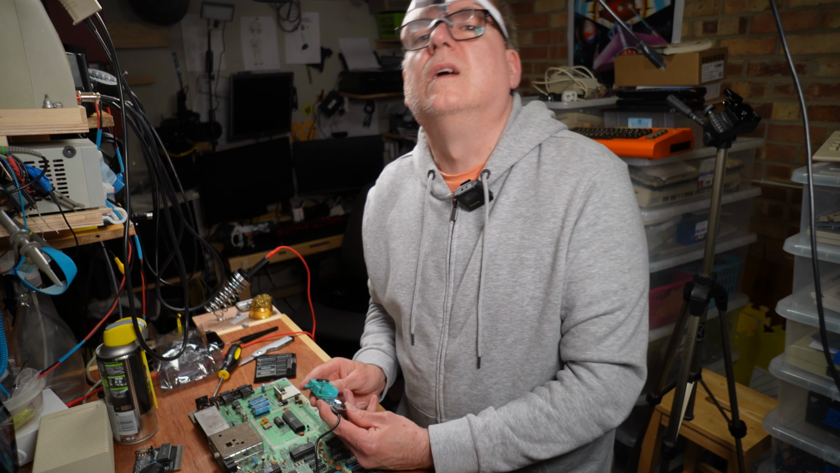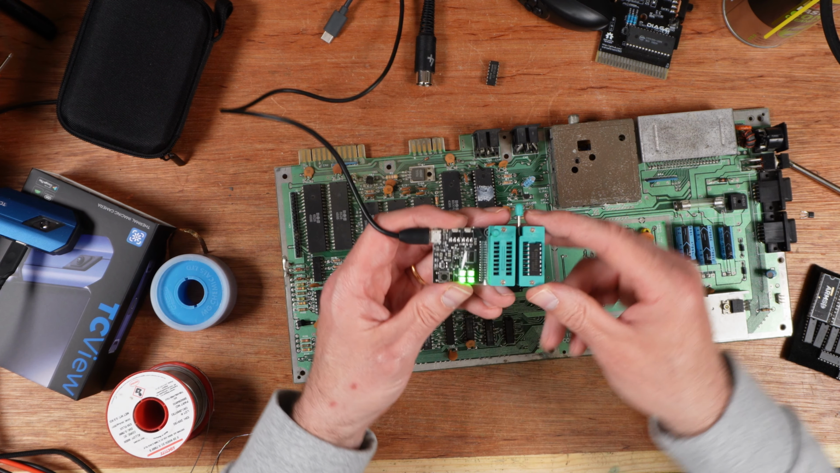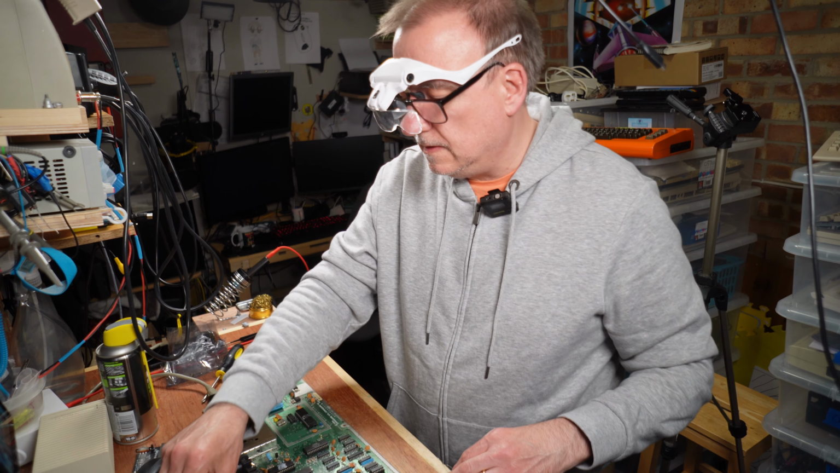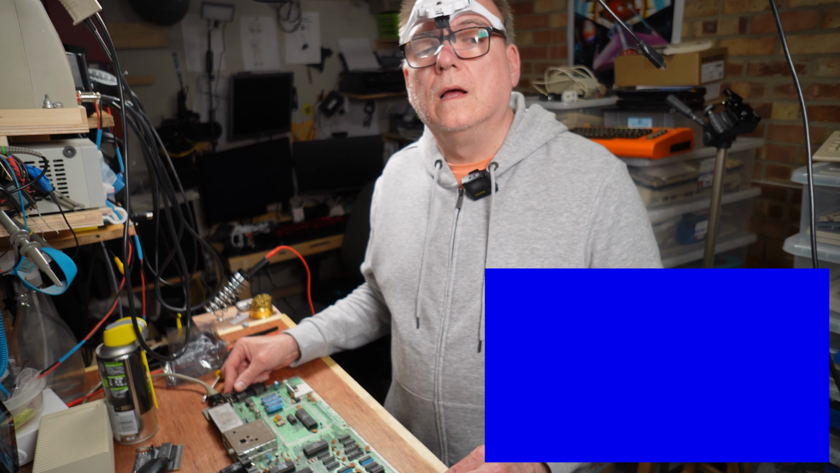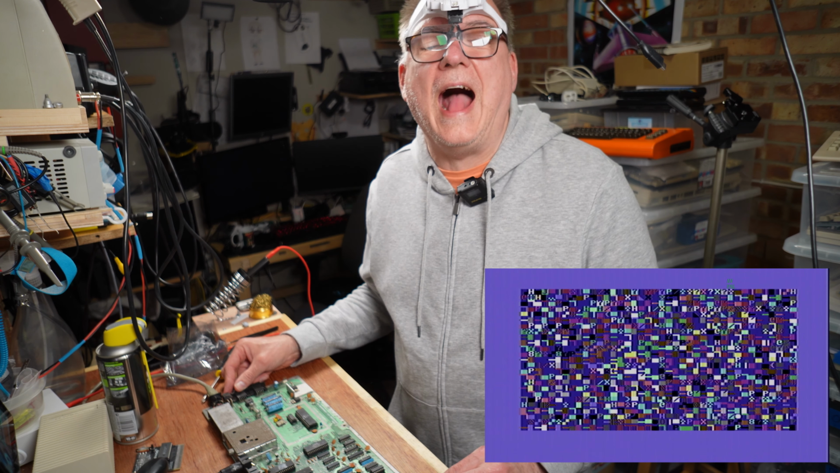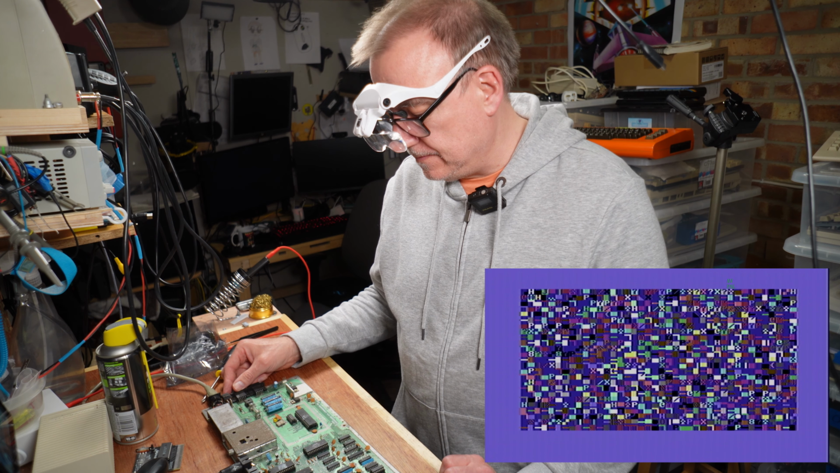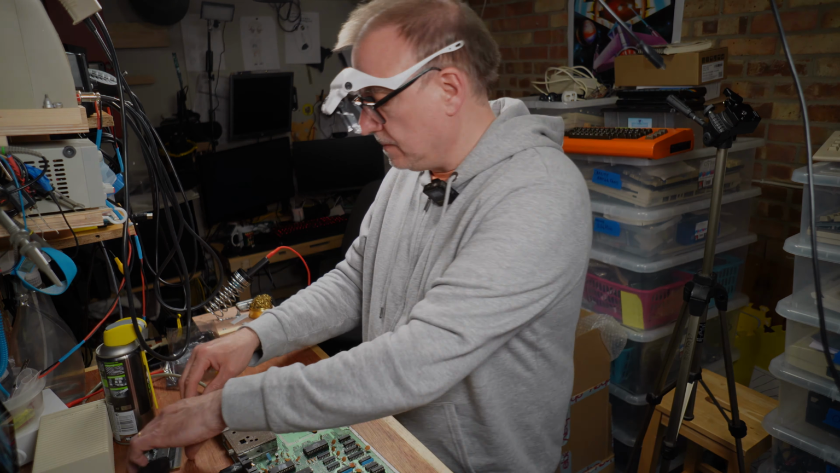New. Pretty new to me. Green. Green is good. Ready? Ha! It's still broke. But it's less broke than it was.